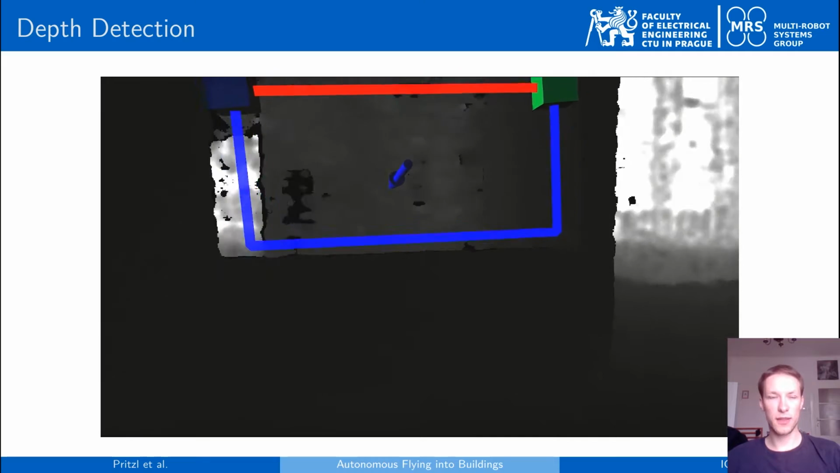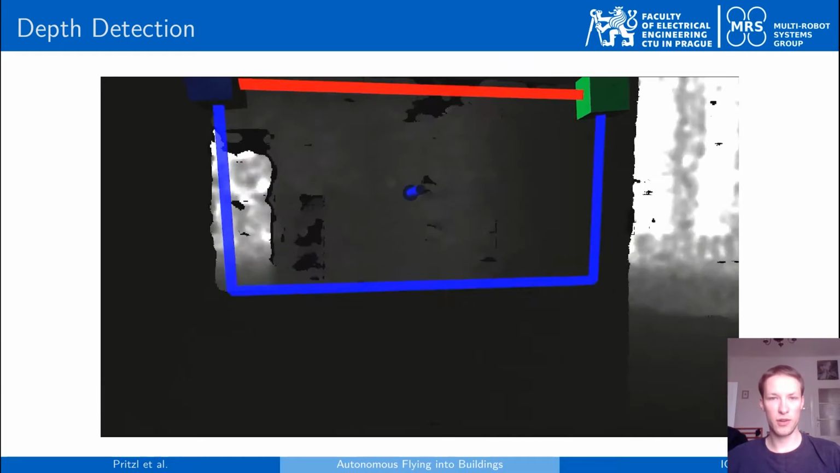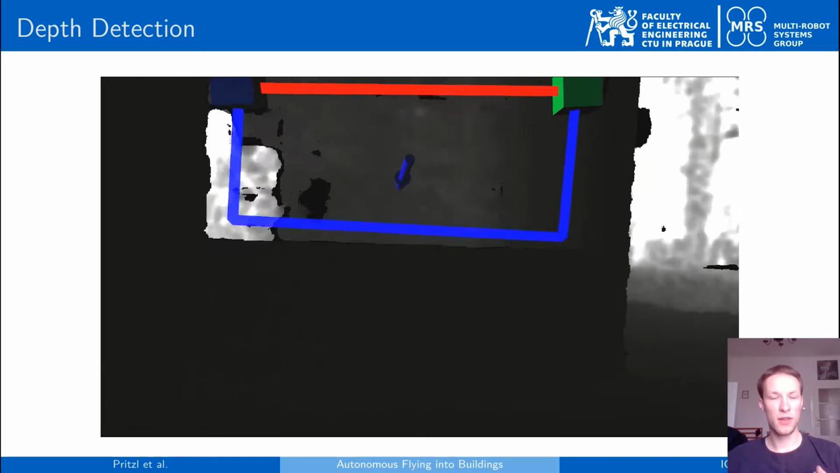For the window detection, we utilize the data from the depth camera, which contains the full 3D information about the window. So we process the data in the way that we first downsample it in order to decrease the computational requirements on the CPU.